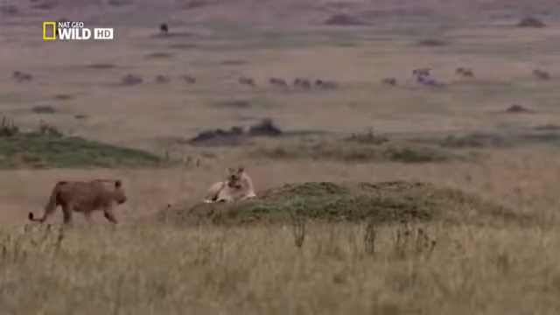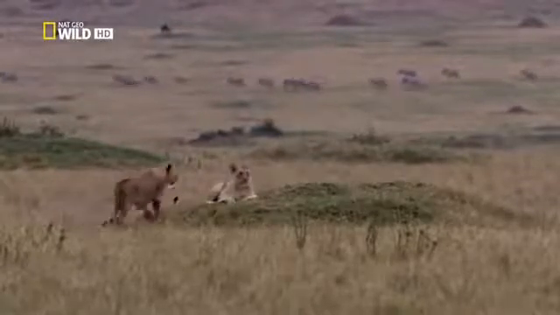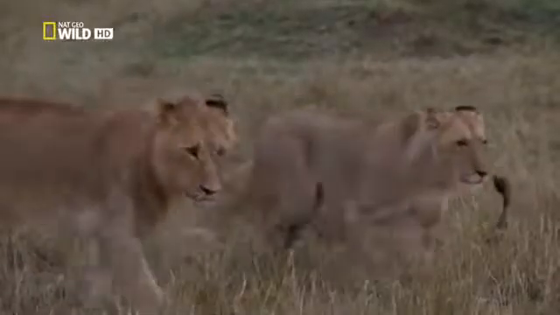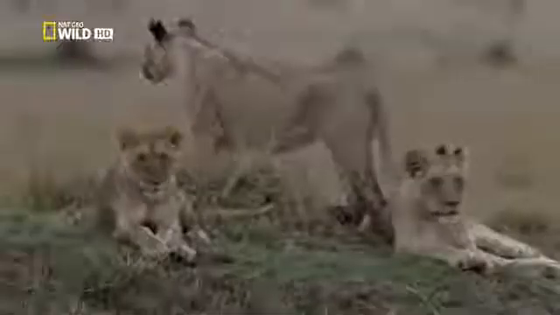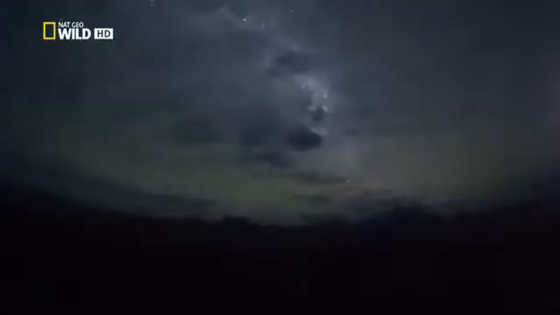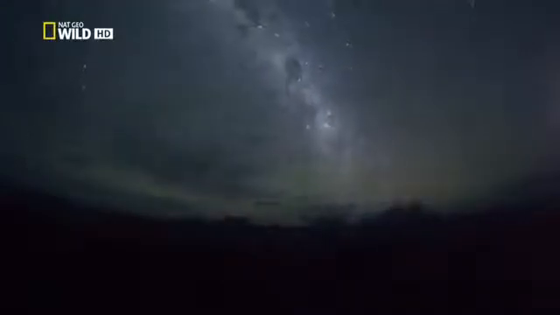The next day finds this gang of youngsters, for the first time in their lives, directionless. They've been evicted from the pride. Without their mums, they aren't sure what to do next. Tonight, there's no moon, and there are plenty of animals around. Under cover of true darkness, it should be easy for these novices to make a kill.